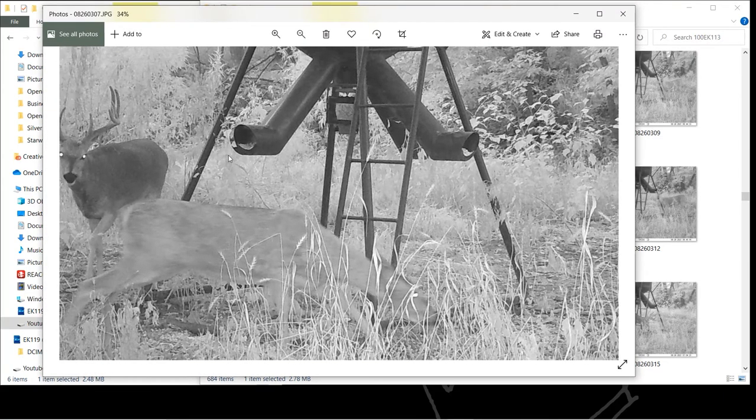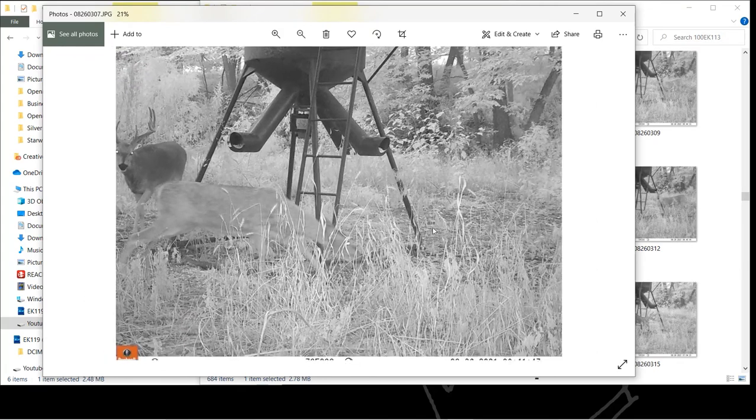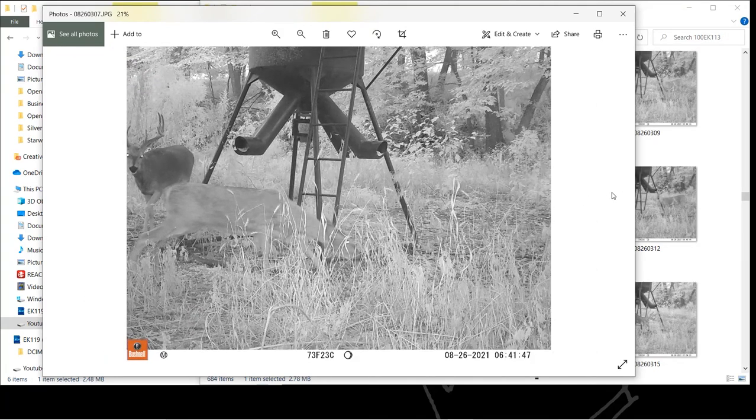That is a different buck. Let's see if we can get a better picture of him. Why won't it let me? It's annoying.